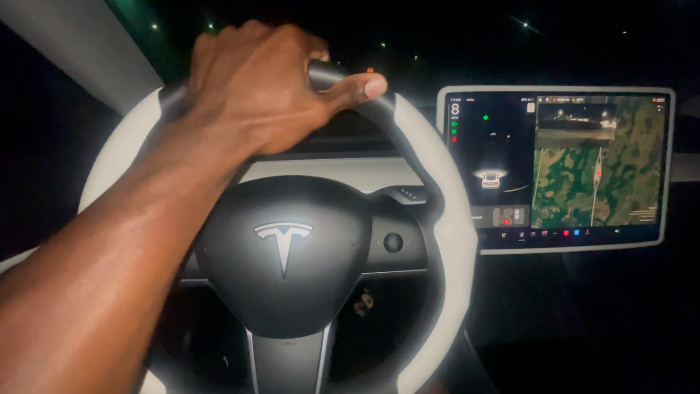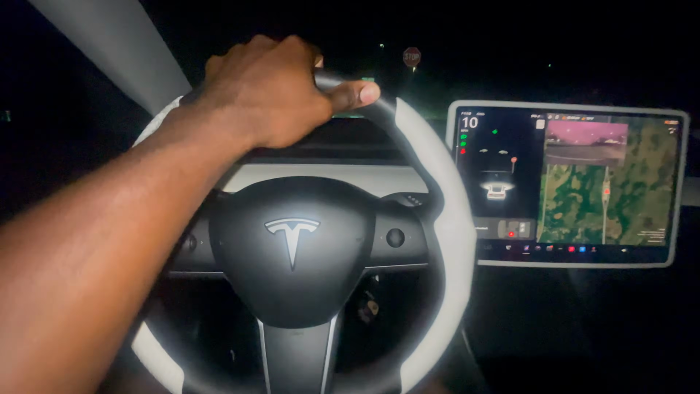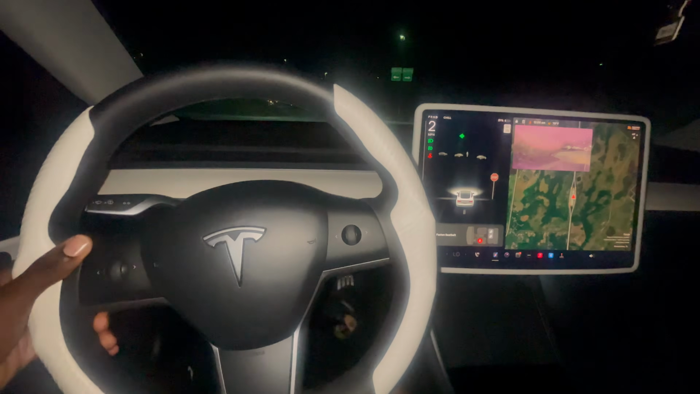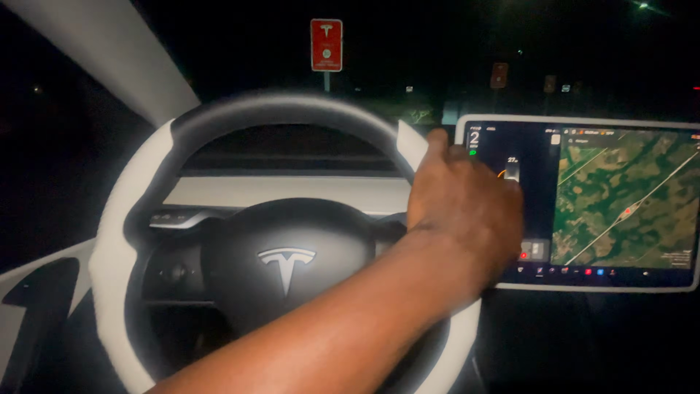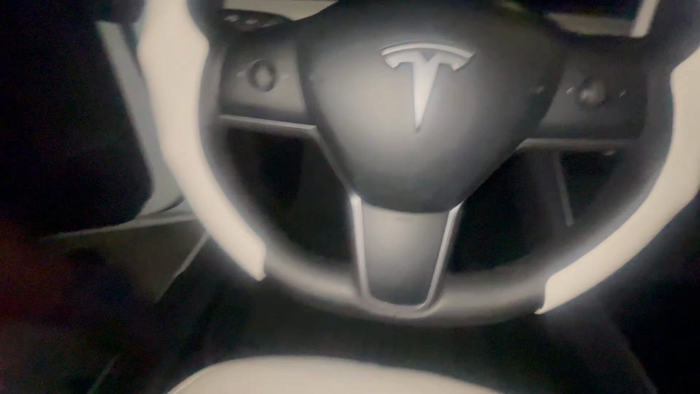Okay, guys. I think I found the chargers are over there on that side. It's hard to see, but I did find them. The lady inside did help me out. Oh, man. Alright, guys. Let's try this one more time.